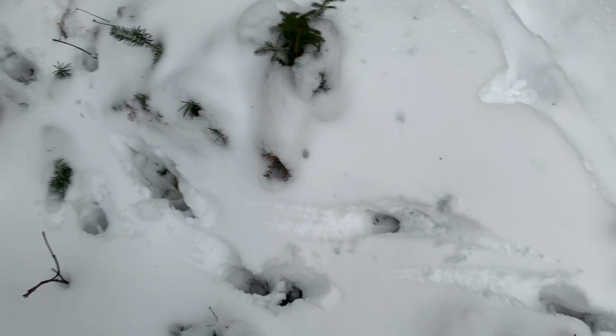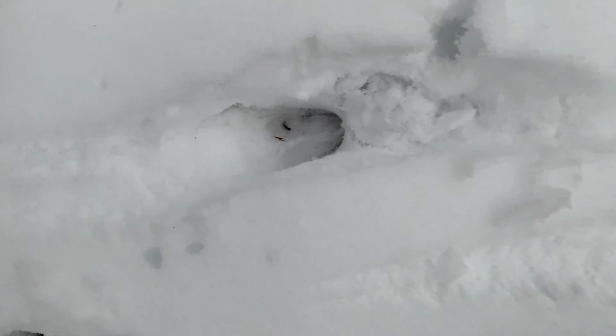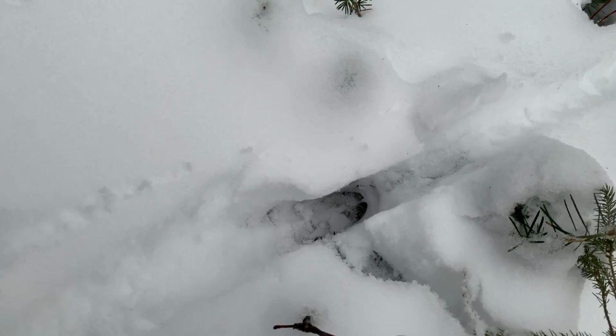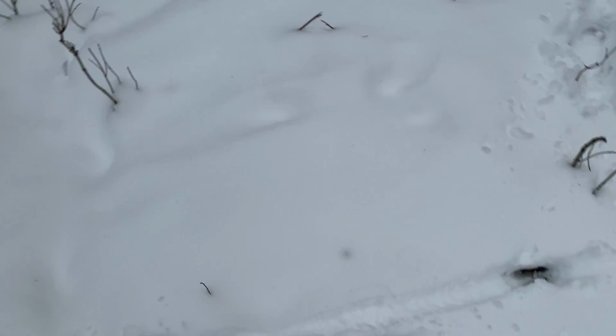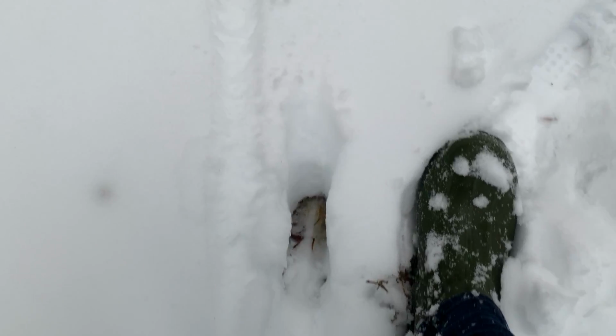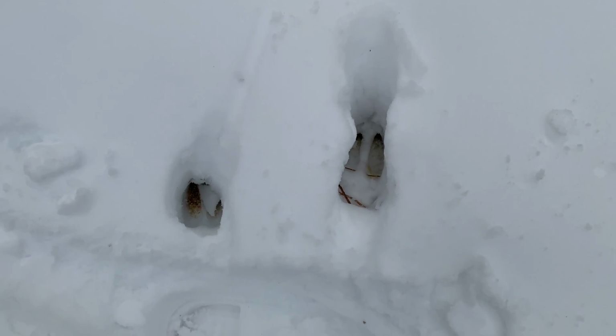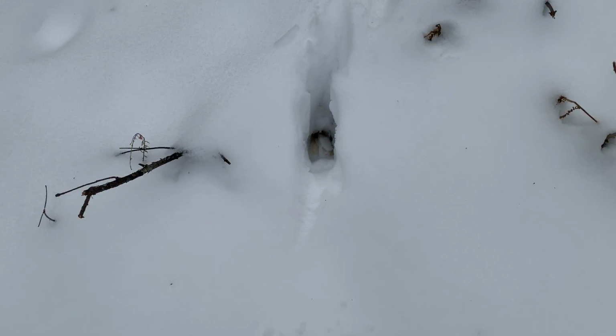This deer just came through here. This track is super sharp. There's a pretty good sized track right there. It's pretty deep down there, but you can see it.